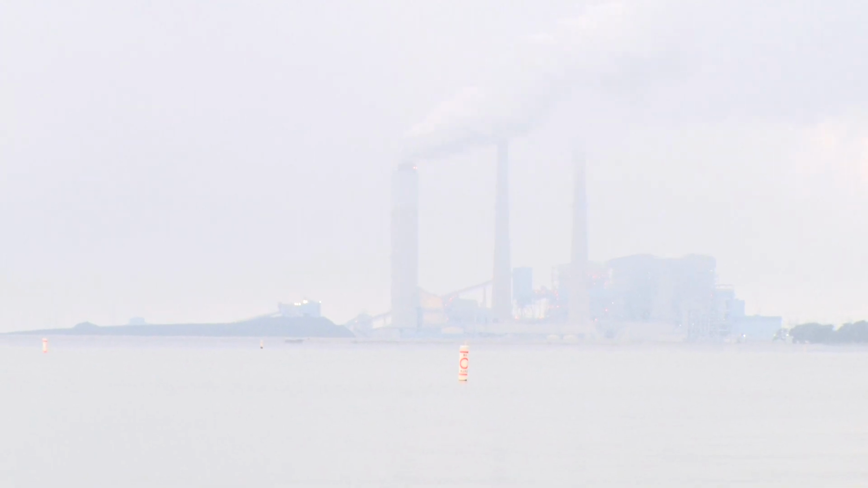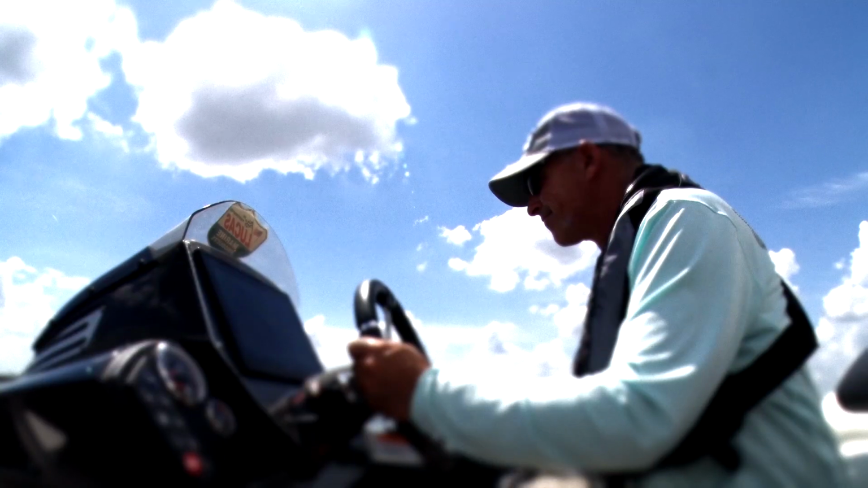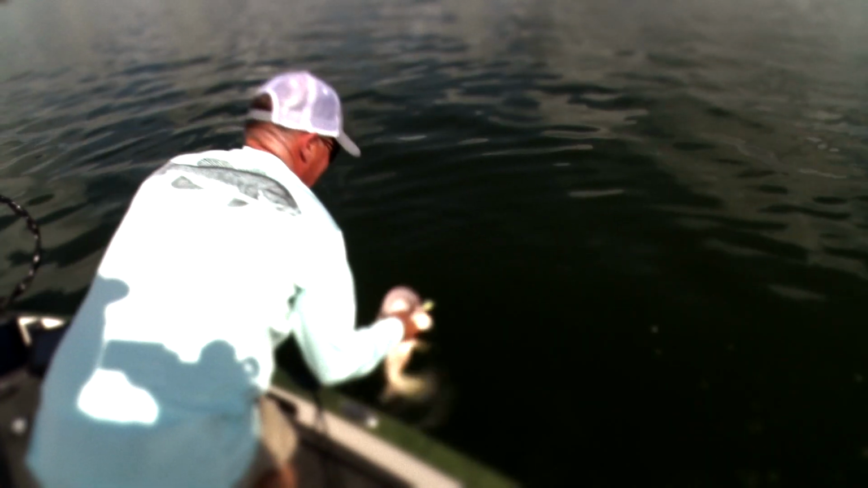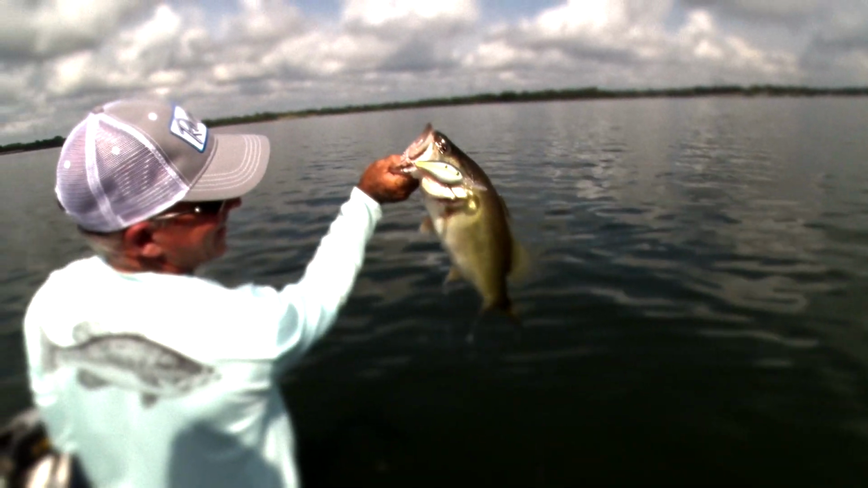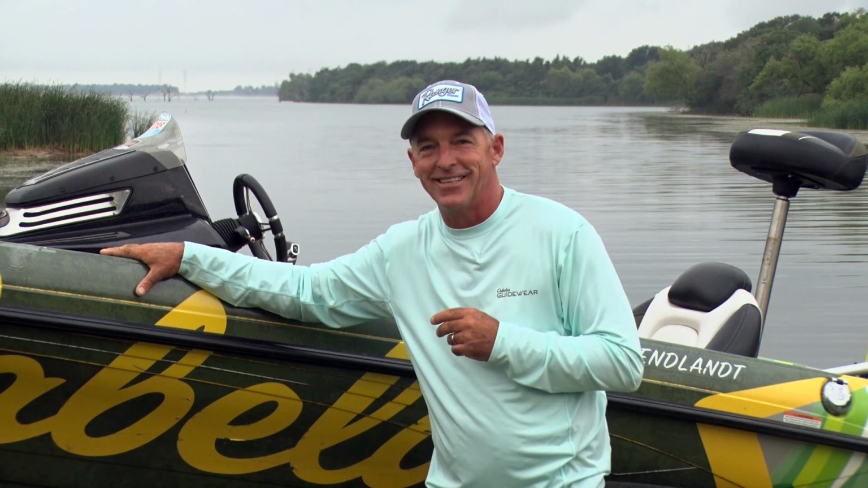Hey, we're about to put our boat in the water. Fayette County Lake, a lake with a ton of bass in it. We're going structure fishing. We're gonna get out there, we're gonna graph, we're gonna see if we can find some schools of fish. Got a lot of different baits tied on. I think it ought to be a great day. Thanks for joining us. This is Fishing and Hunting Texas.